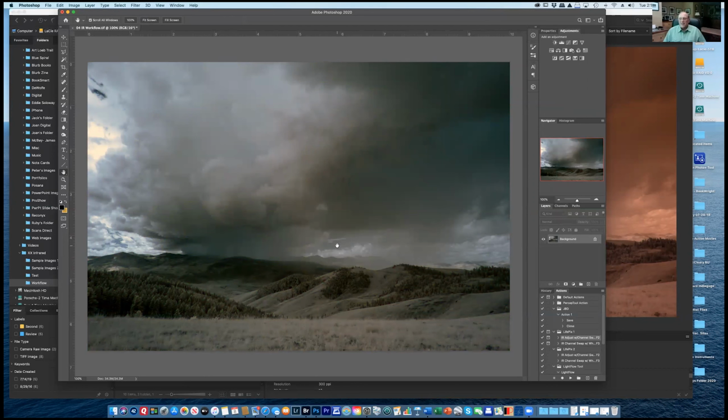Now I could do the same thing. I have this action down over here, and that action has all of those steps built into it. Well, I'm glad you showed us the steps, and like you said, you can get the action from LifePixel. Right.